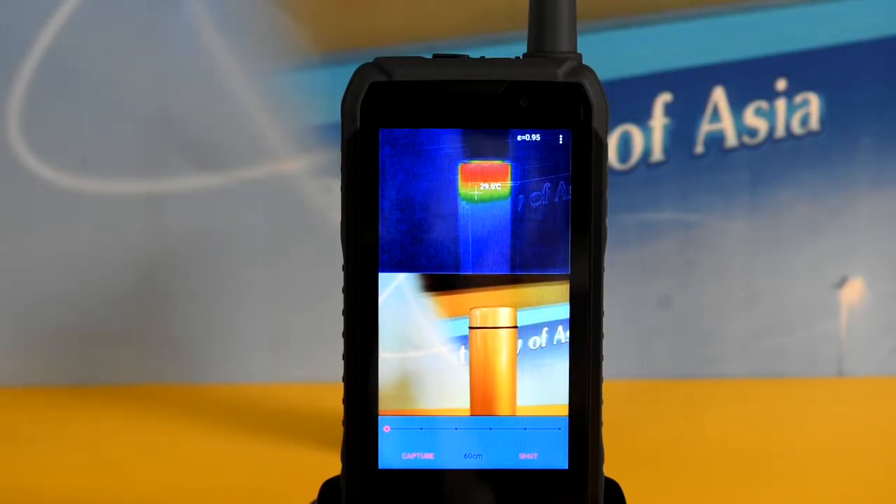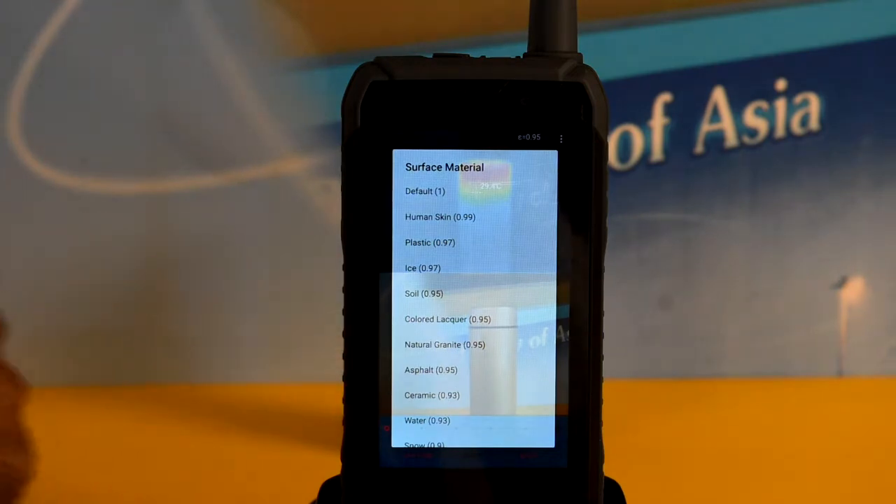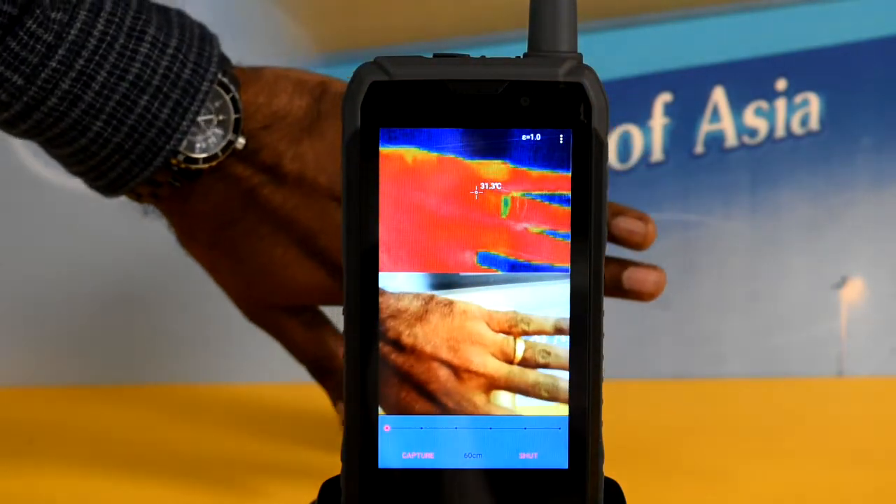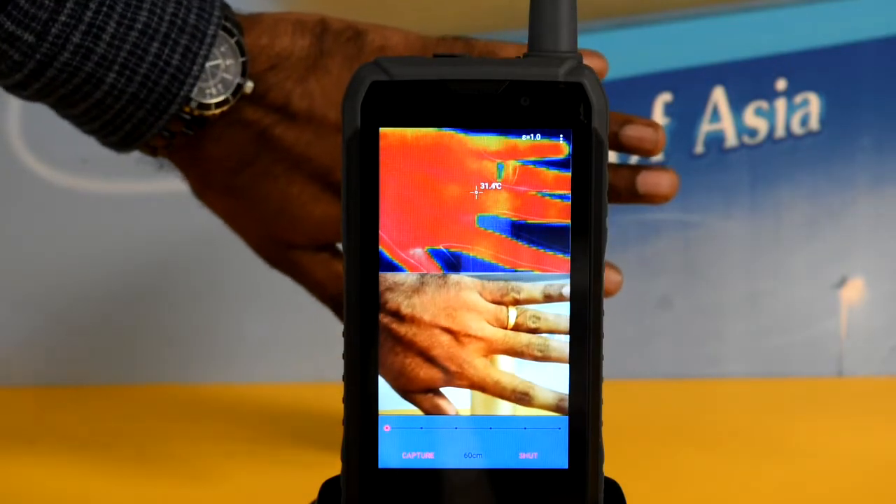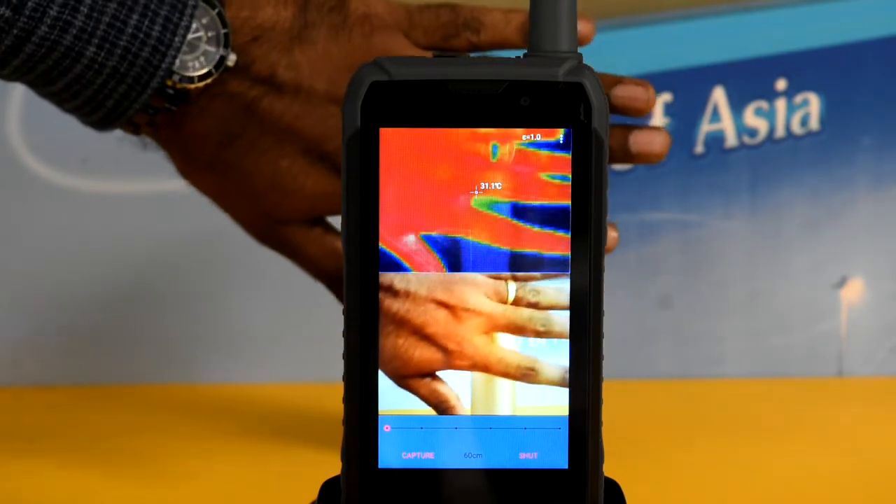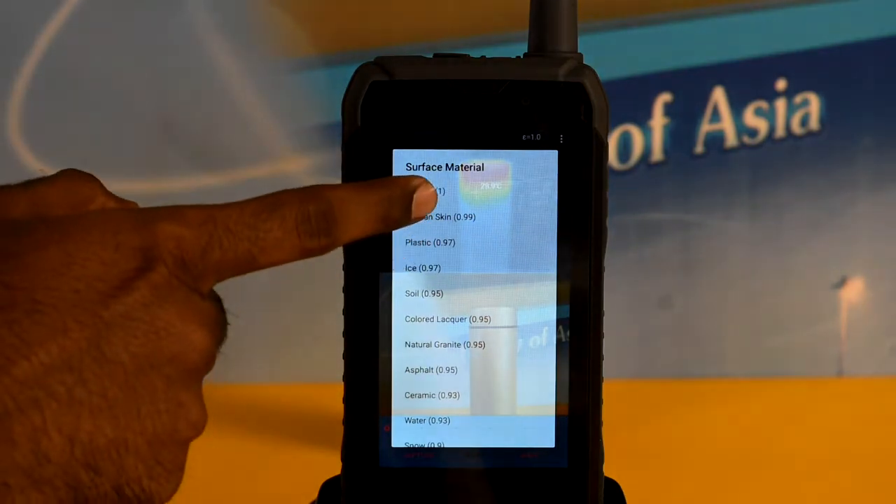Let's take some pictures with the G60. Before I take a picture, I'm going to do one more setting here. That's called emissivity. As you can see, different objects have different emissivity values. For this demo, I'm going to choose 1. I'm also going to use my hand for this demo. As you can see, my ring appears colder than my hand. However, my ring and my hand are the same temperature. Both my hand and ring radiate different amounts of infrared energy. So it's very important to do the emissivity setting to get the accurate temperature.